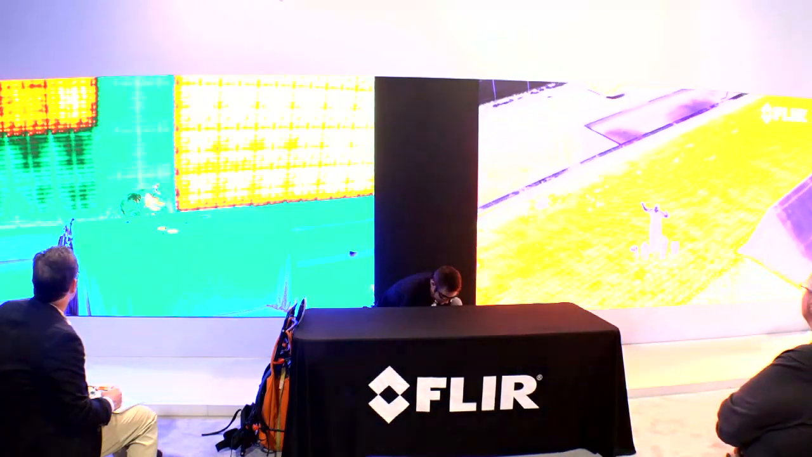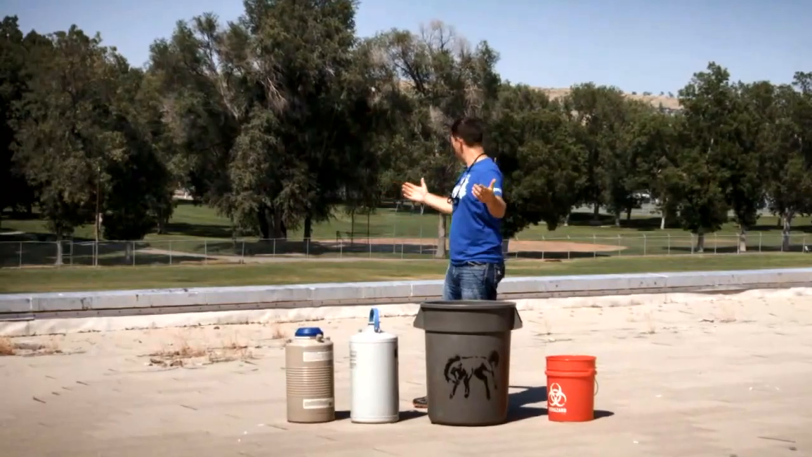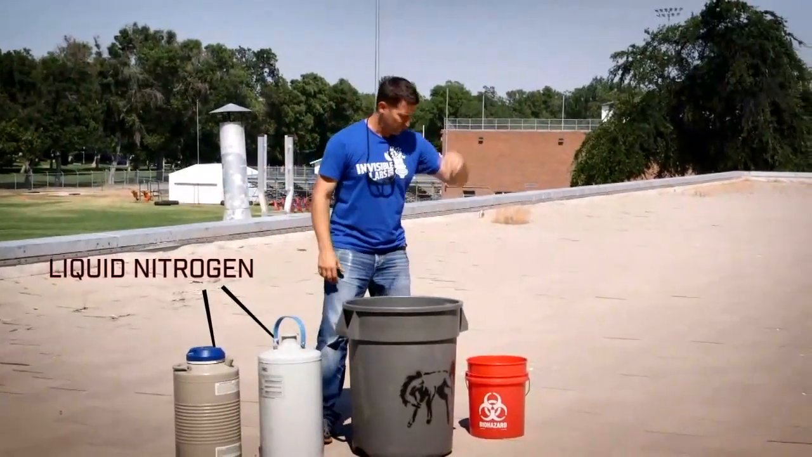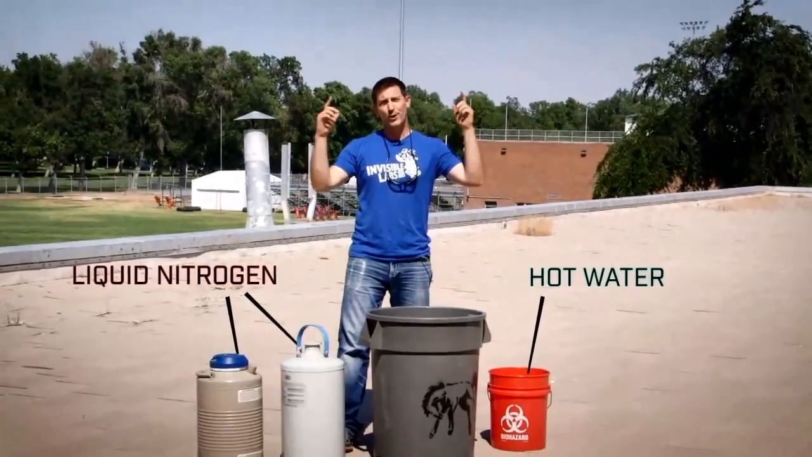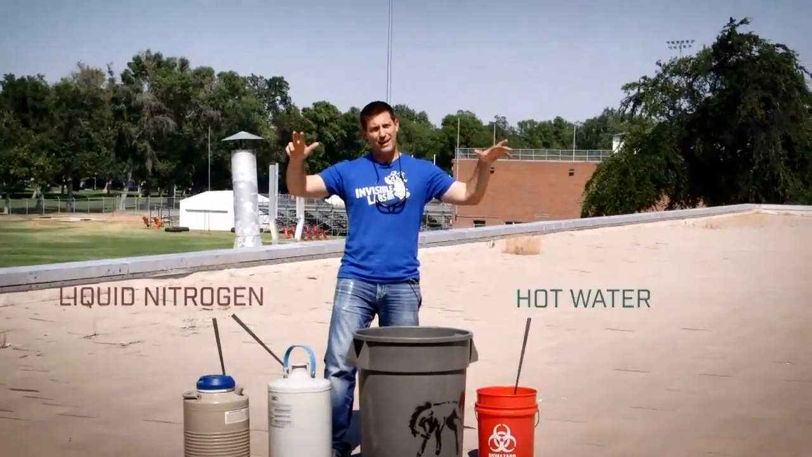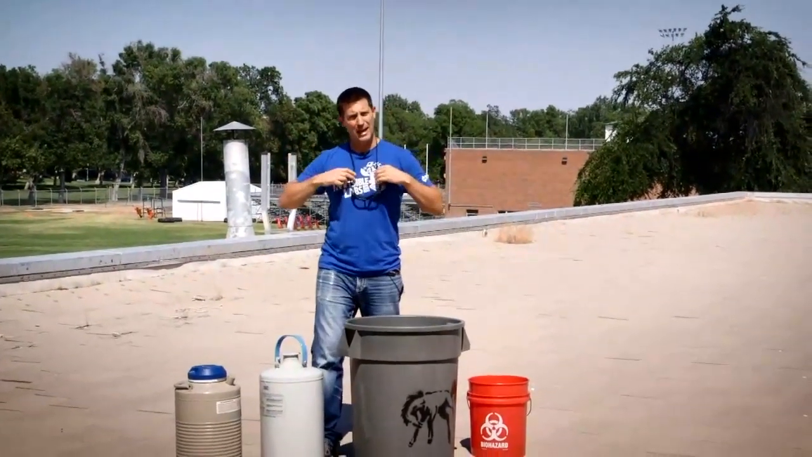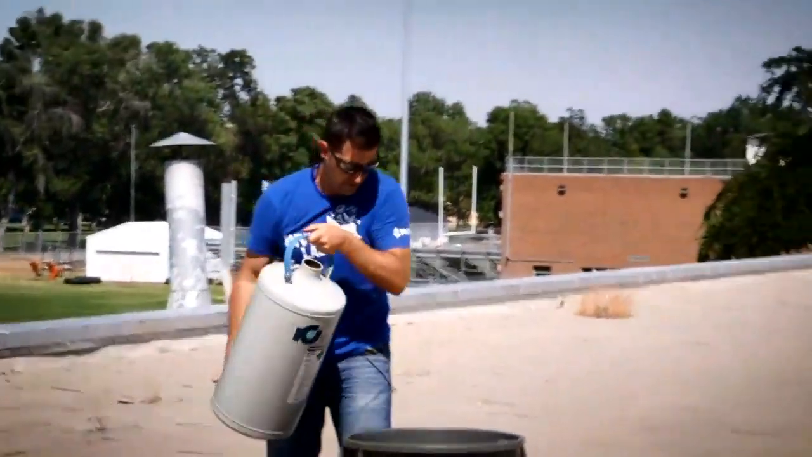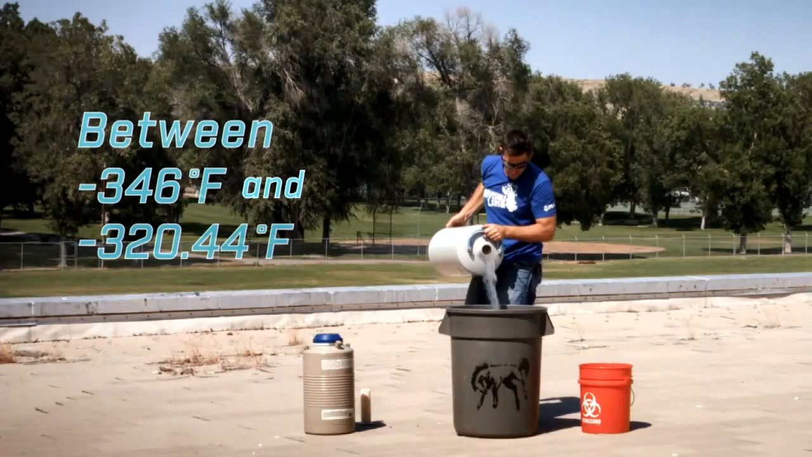I couldn't have picked a hotter place to do this next experiment, but the point is, we're going to try to cool it down. We're up here on the roof of the school in 100-degree weather, and I've got 20 liters of liquid nitrogen and some hot water. And we're going to try to make a cloud to cool it down here a little bit at the Invisible Labs. Nice! Remember how cold our liquid nitrogen is, and it's going to be heating up quick out here.